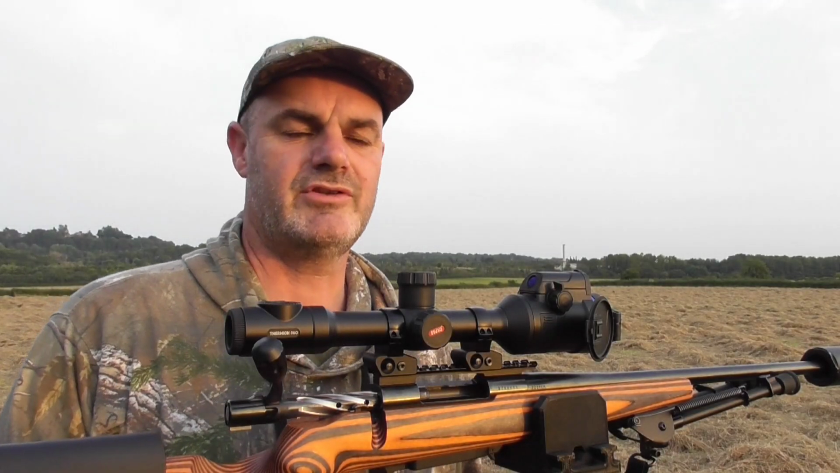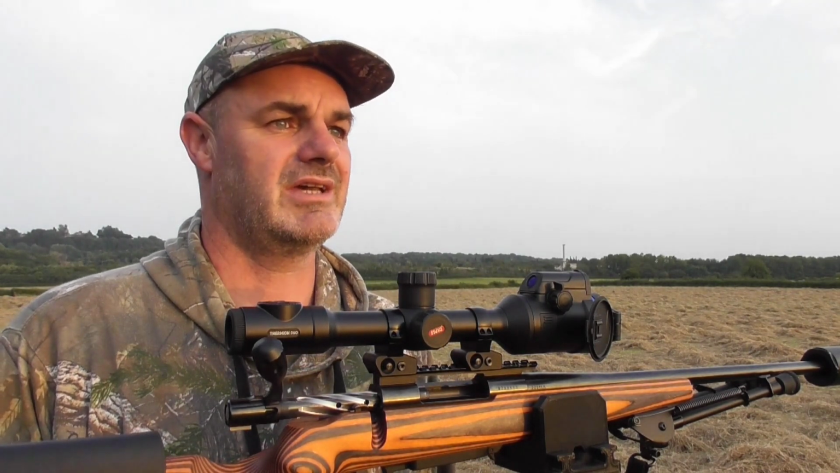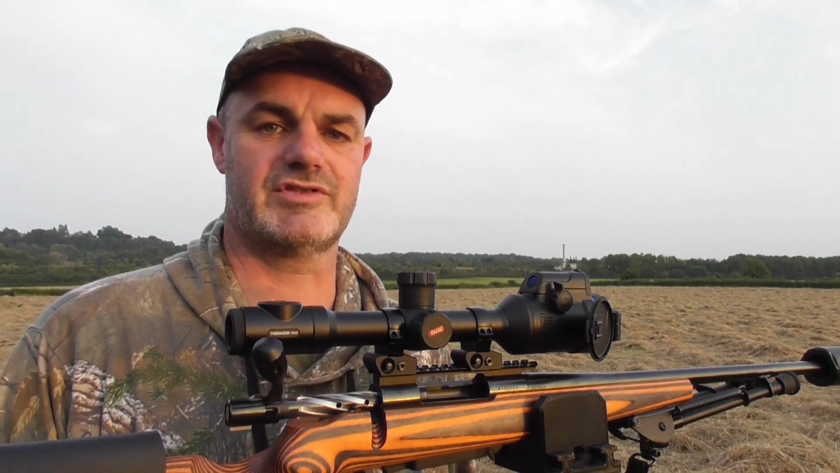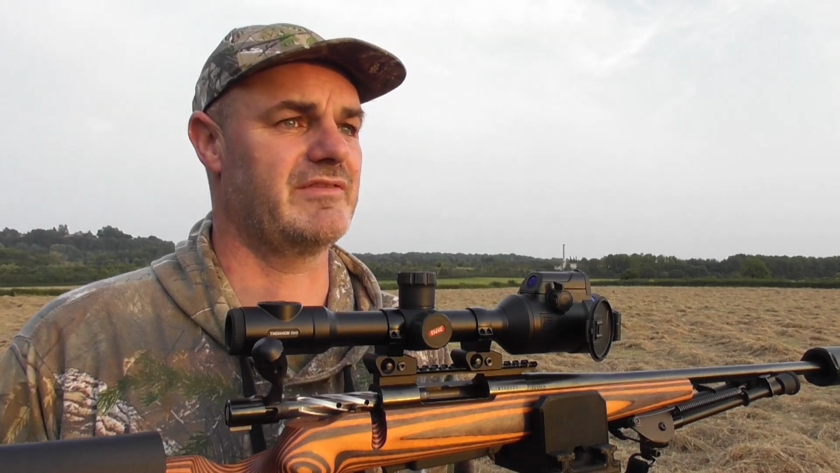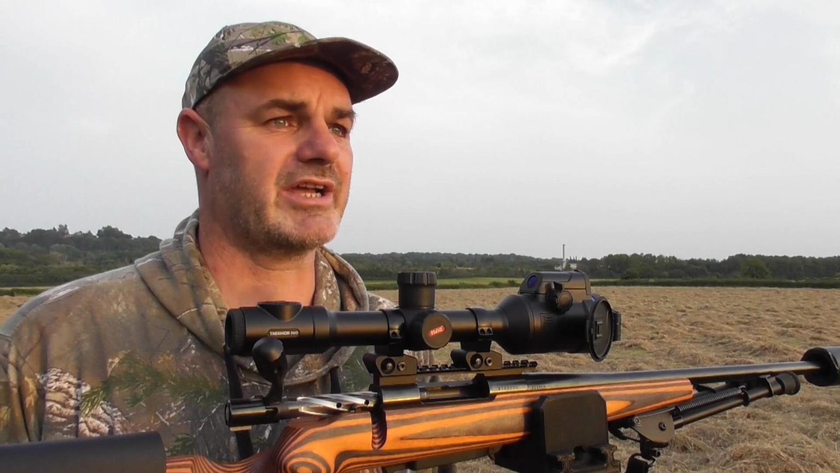Okay, back out again using the Thermion Duo. The first trip out, Clint and myself managed to bag a fox each, and the one that I shot went about 10 feet into the hedge and we couldn't find it, but I came over the next day and it was the other side of the hedge, about 40 yards down, so the adrenaline obviously kept it going for a little while and that was the end of it.